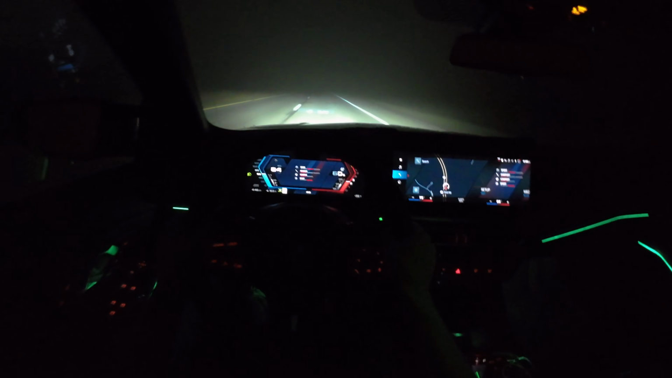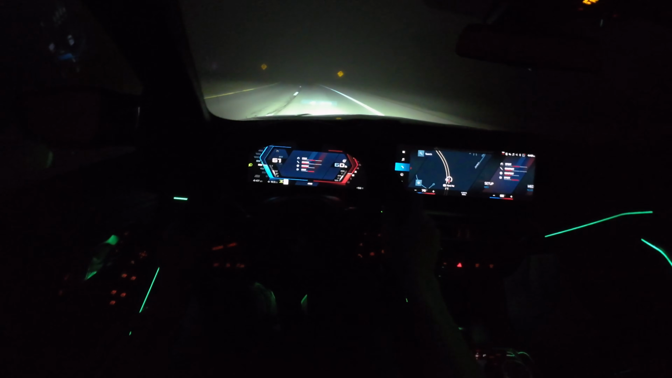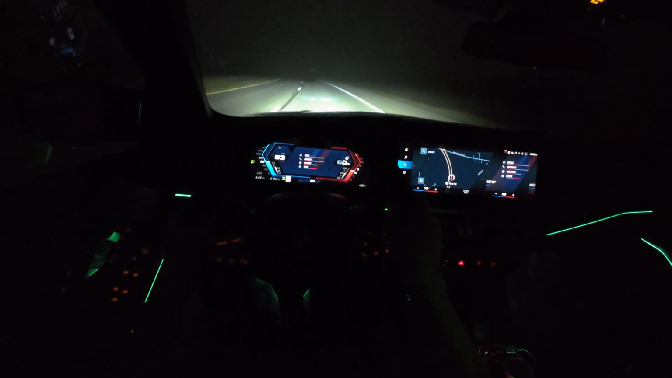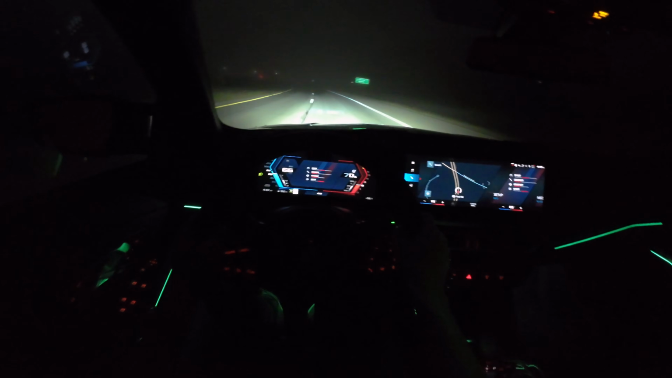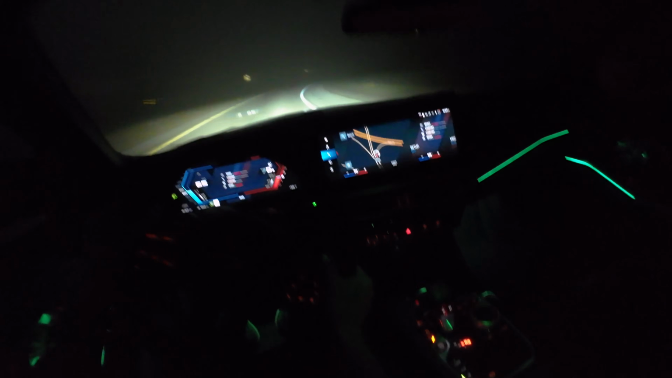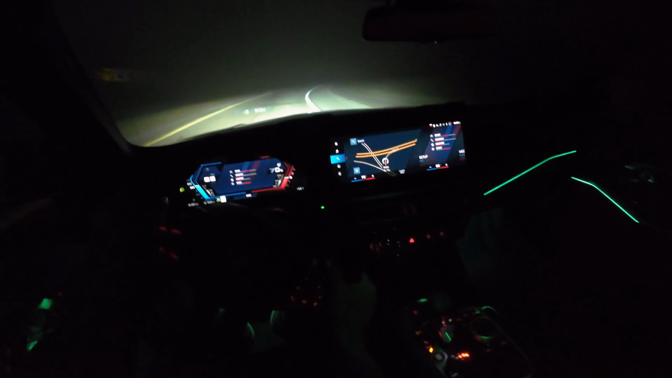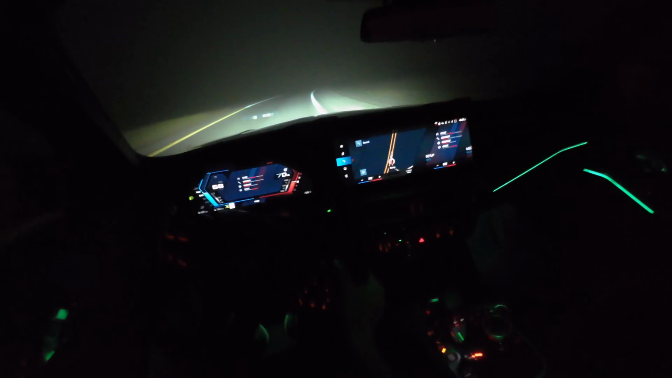I think this M3 CS and the M5 CS that I drove last year are some of the best modern BMWs that I've spent time in. When BMW gets it right with their cars, they do a bang-up job. And this M3 CS is a testament to what is possible, what they're capable of.